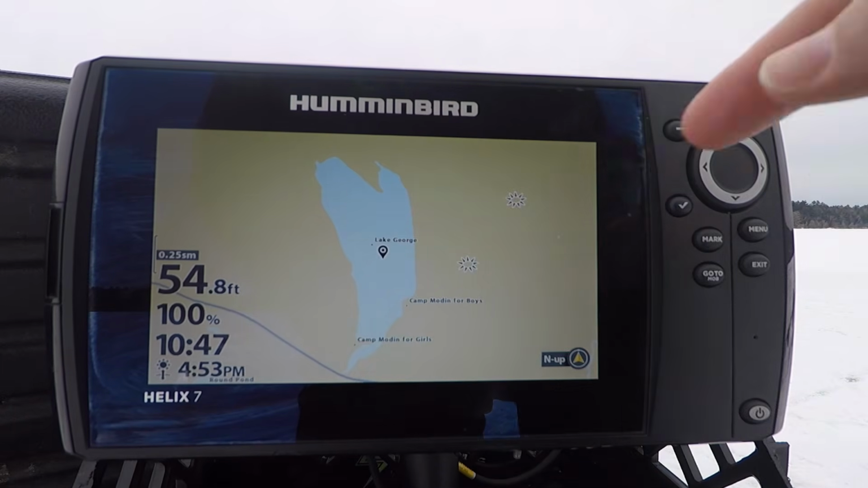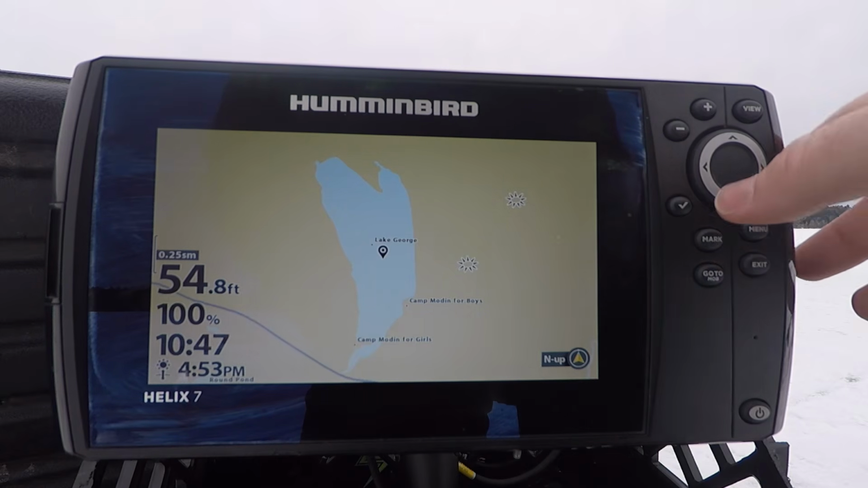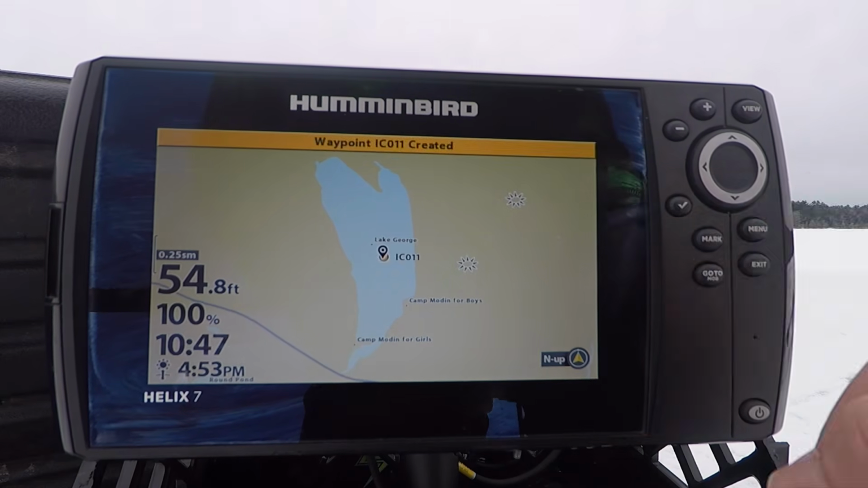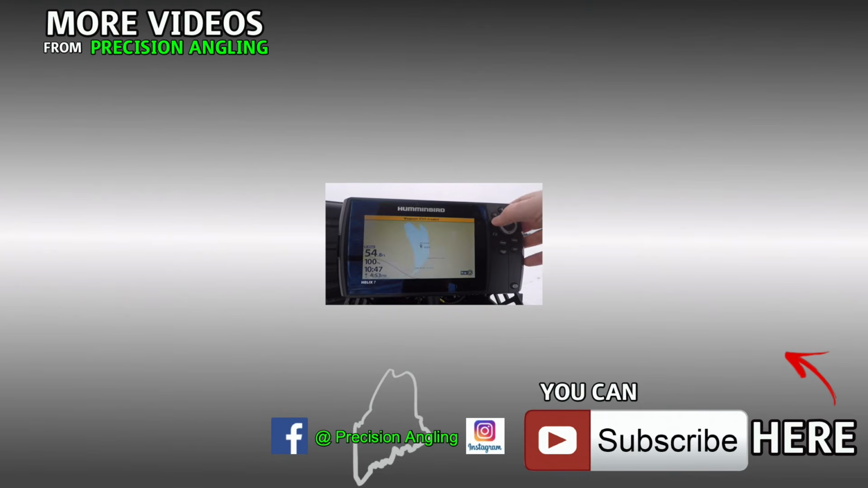But if you find a lake where you're catching a lot of fish, you're fishing over some weeds or you're fishing a drop off, whatever reason, if you want to mark a waypoint, all you do is hit mark and it's going to create that waypoint. And if you want to zoom in or out, you just hit the zoom buttons. Pretty simple. And that is the basics of the unit, guys.